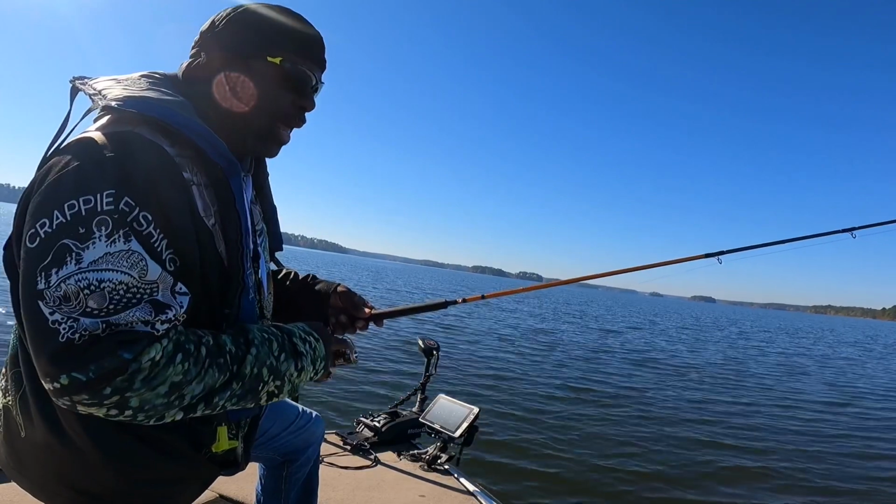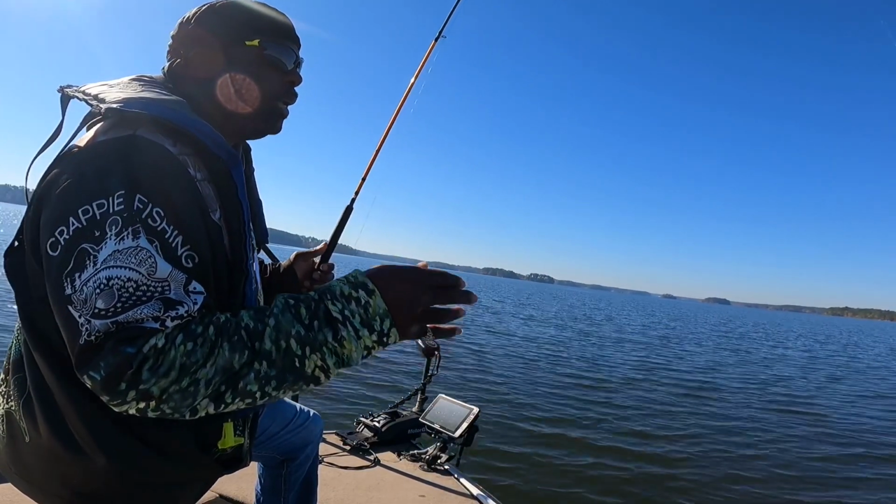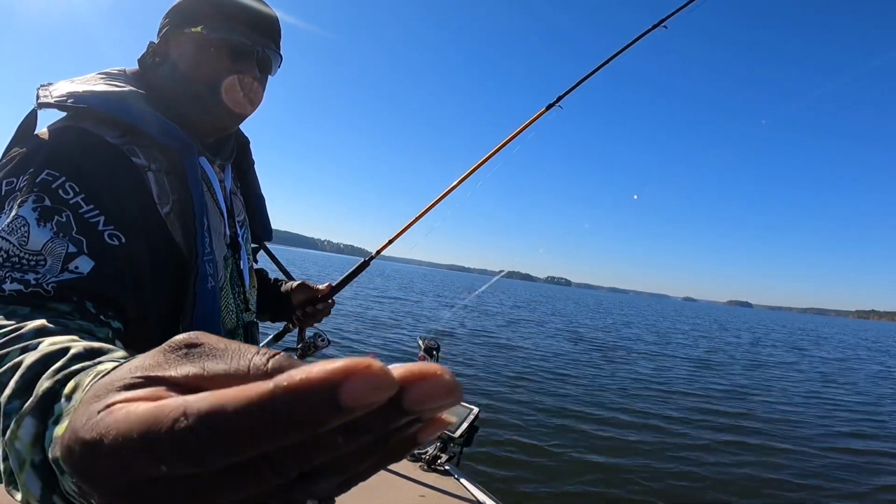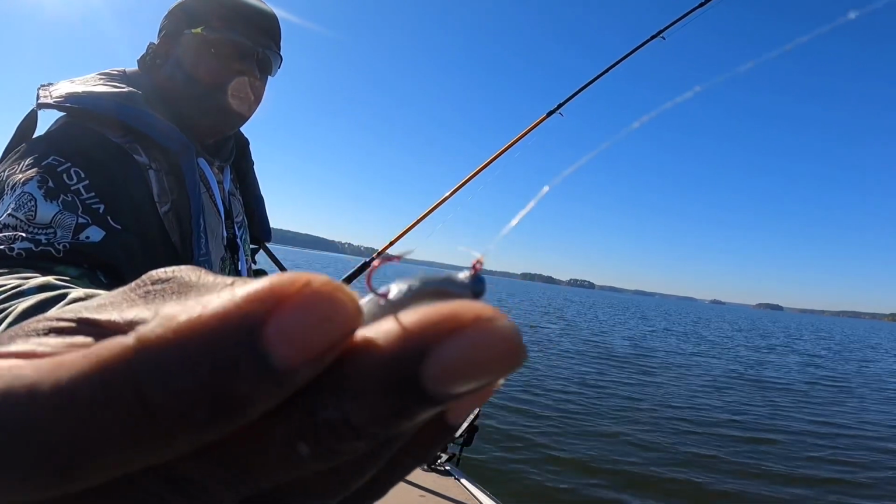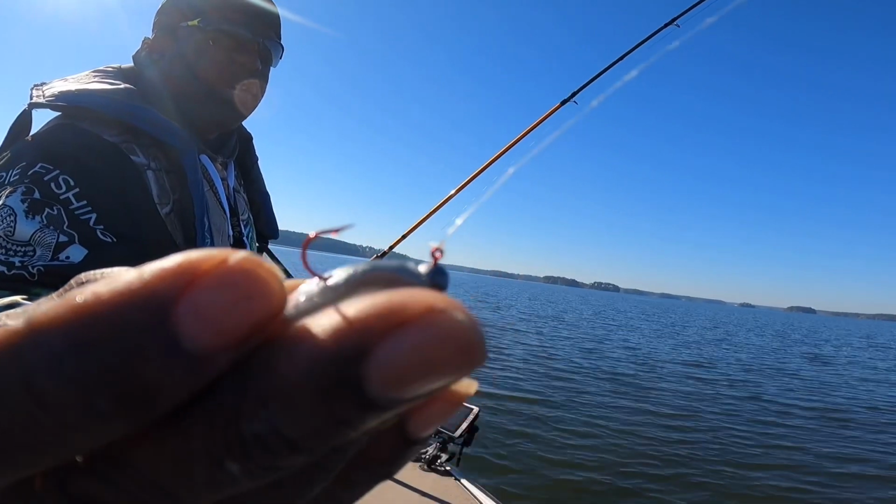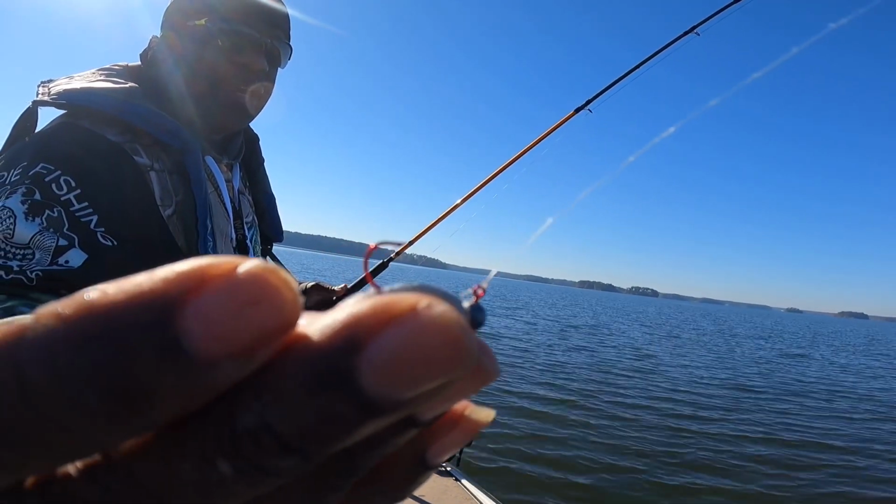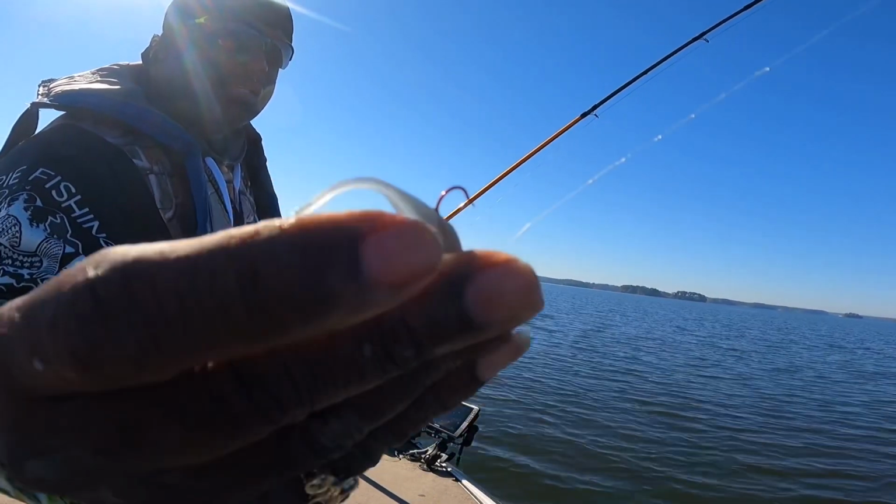I'm using braided line, 10 pound braid with a 6 pound fluorocarbon leader right here. This bait right here is a 1/32 ounce jig. This is one of my crappie baits by CMI Baits, one of his jigs, and actually this one right here, this is a Bobby Garland.